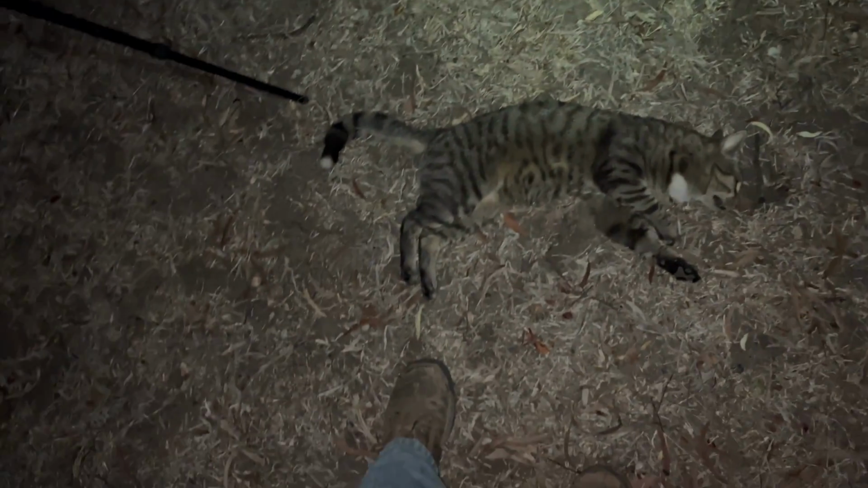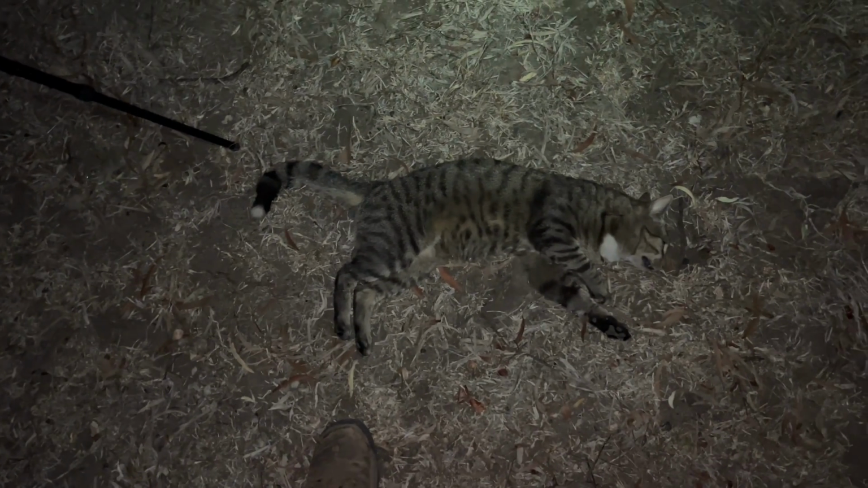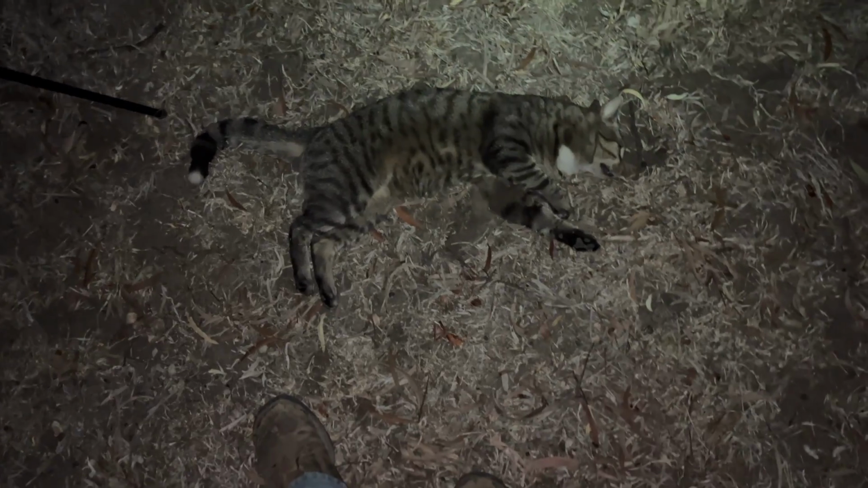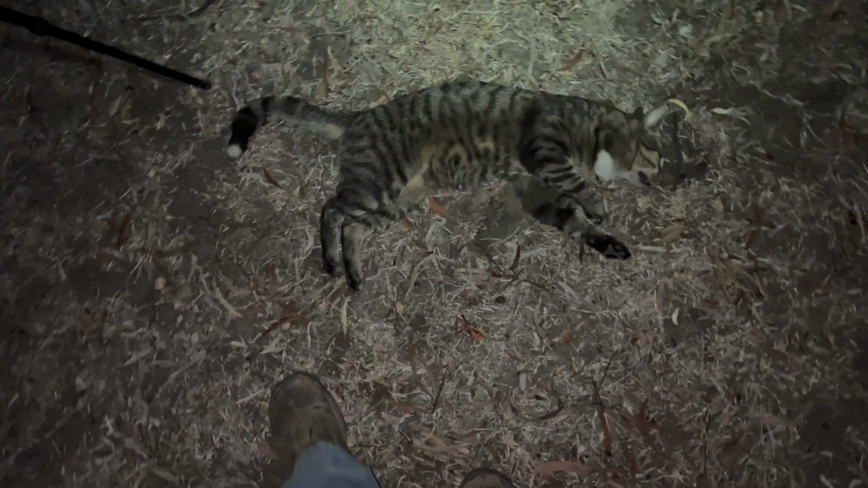Anyway, we'll go and carry this kitty back to the ute and keep going. He's got a little white tip on his tail. Maybe he's part dingo, no wonder he's so big. Oh no, he can't be, he hasn't got the white feet. Anyway, let's get going. Okay, got the scales out. I'm back at the ute.